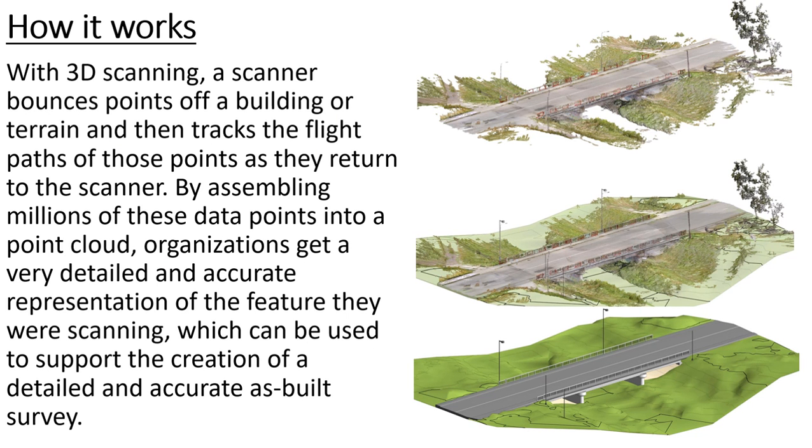With 3D scanning, a scanner bounces points off a building or terrain and then tracks the flight paths of those points as they return to the scanner. By assembling millions of these data points into a point cloud, organizations get a very detailed and accurate representation of the feature they were scanning, which can be used to support the creation of a detailed and accurate as-built survey.